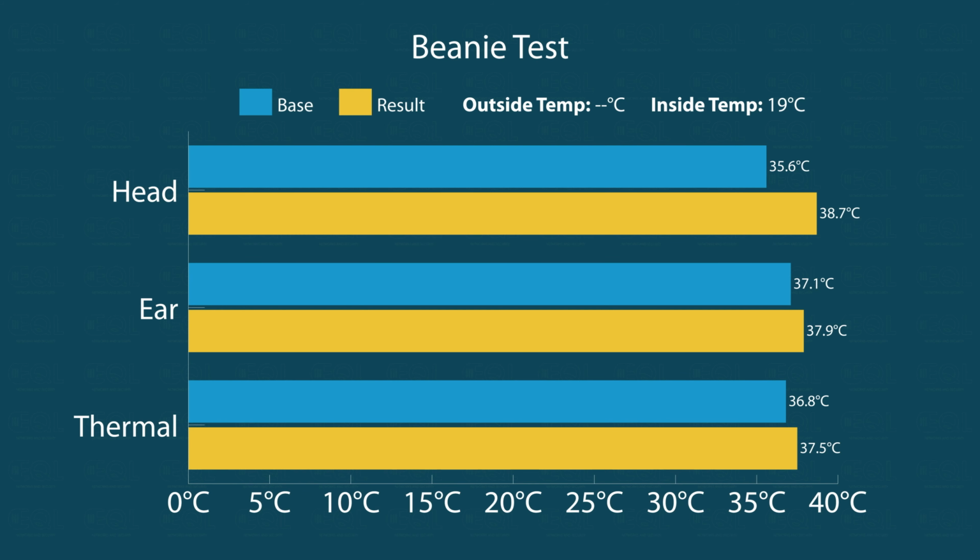So in this particular test, we had a base forehead reading of 35.6 and an actual forehead reading of 38.7. We had a base ear reading of 37.1 and an actual of 37.9, so a 0.8 degree difference here. And then when measuring against the thermal camera, we had a base of 36.8 and then an actual of 37.5.